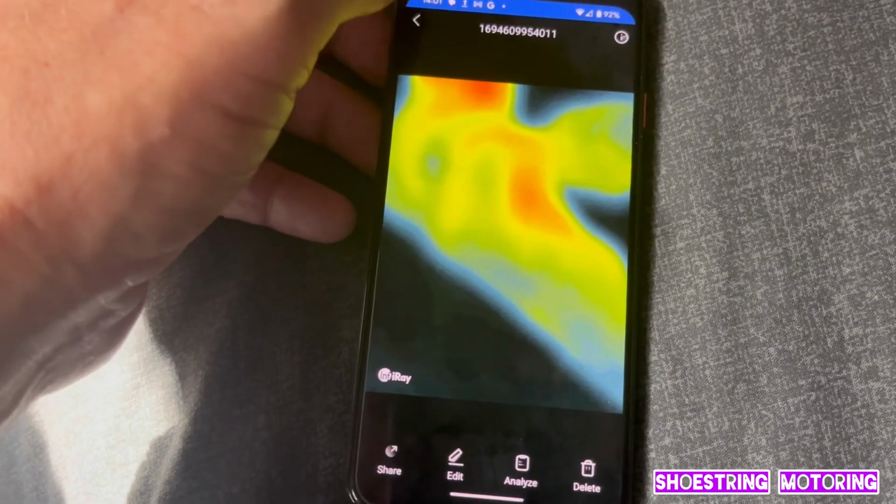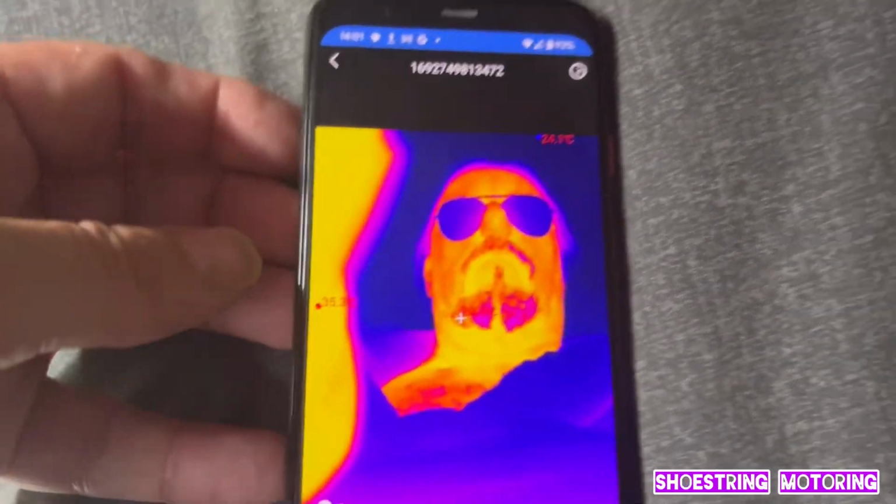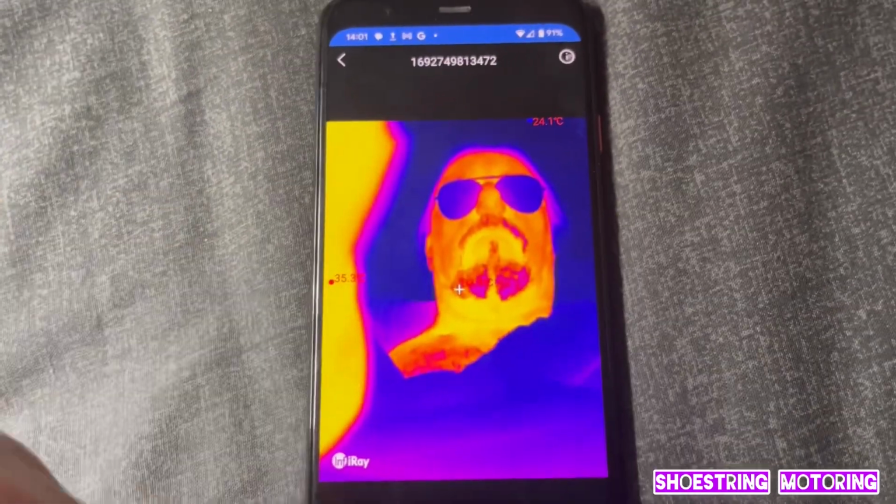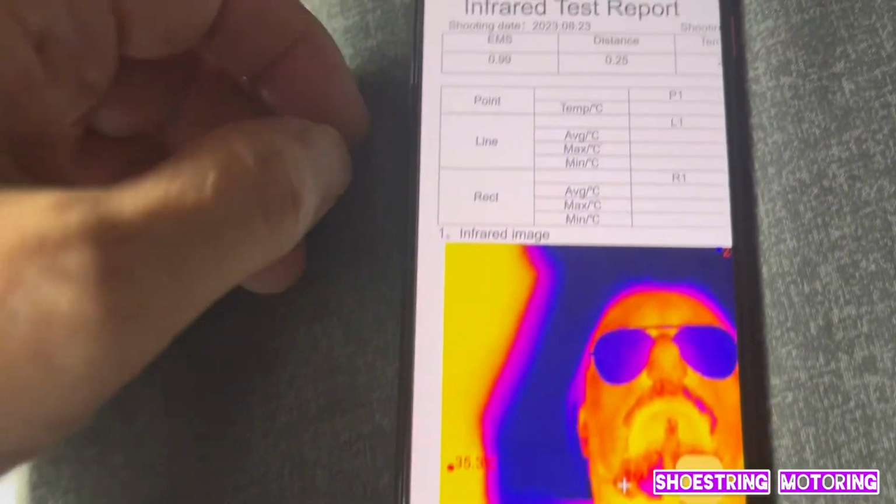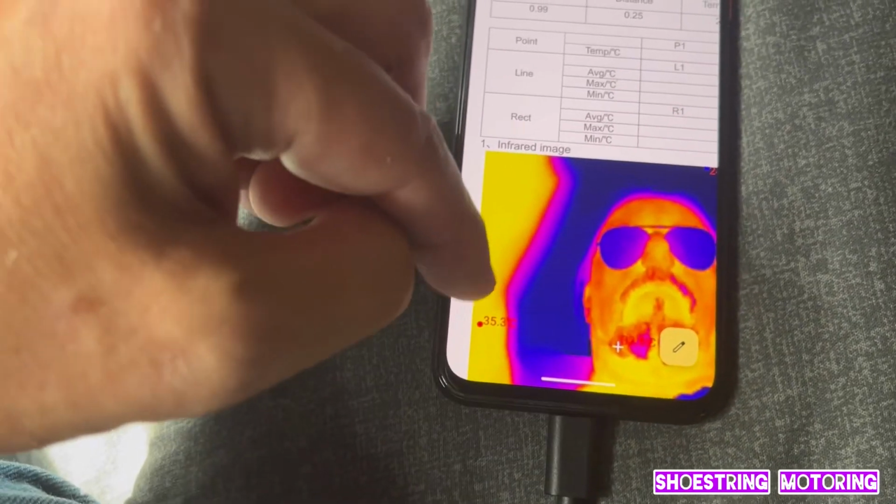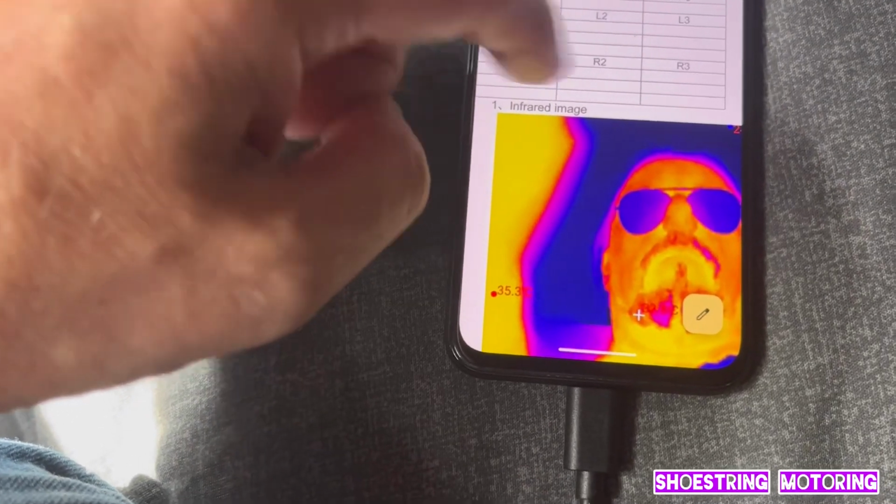Okay, let's find something else. Right, here's a picture. It's obvious what it is. It's me. And down there you've got analyze. I don't know what it's going to do. And here you are. It comes up with a report about the maximum temperature, the average temperatures in various places like L1, L2, distance.